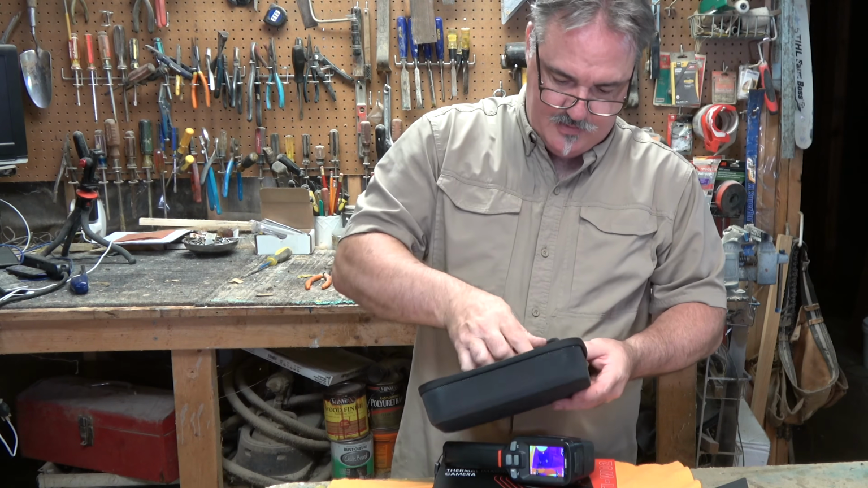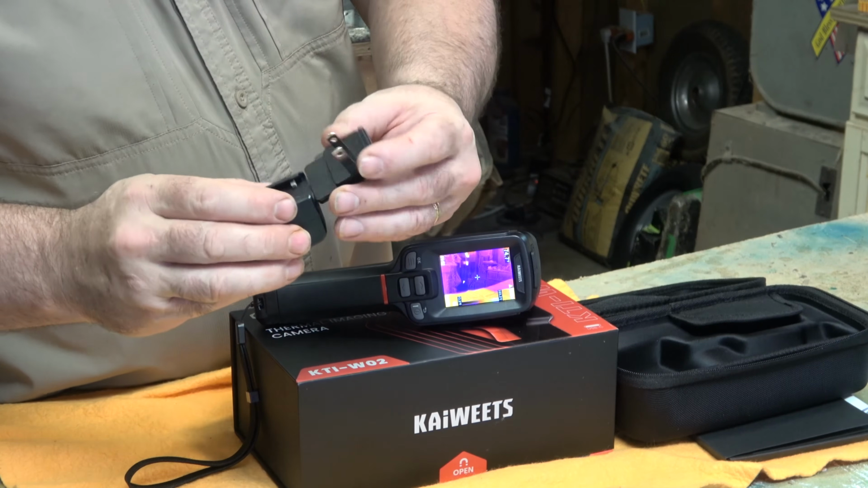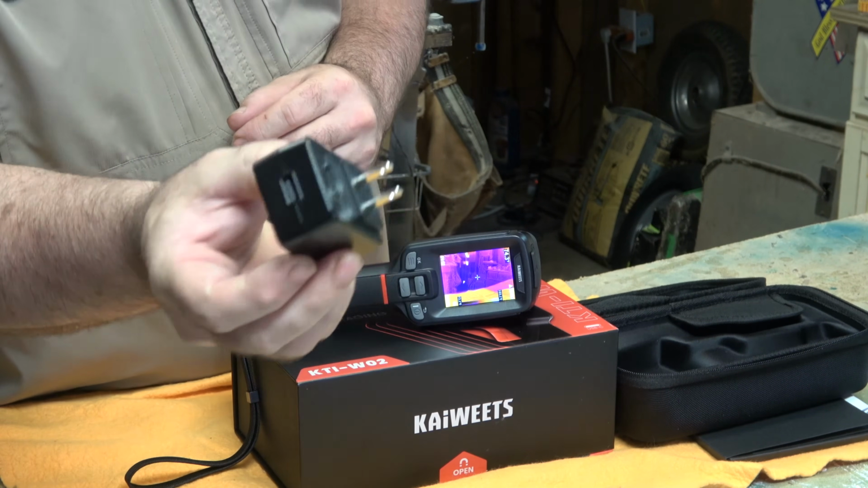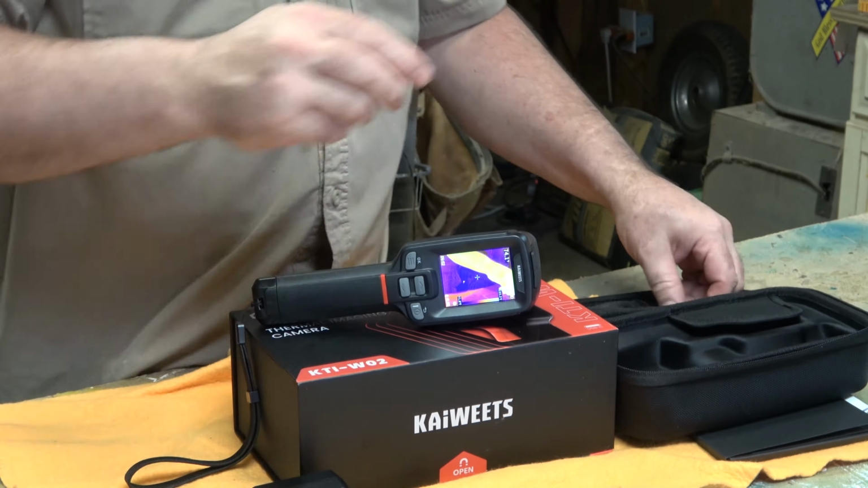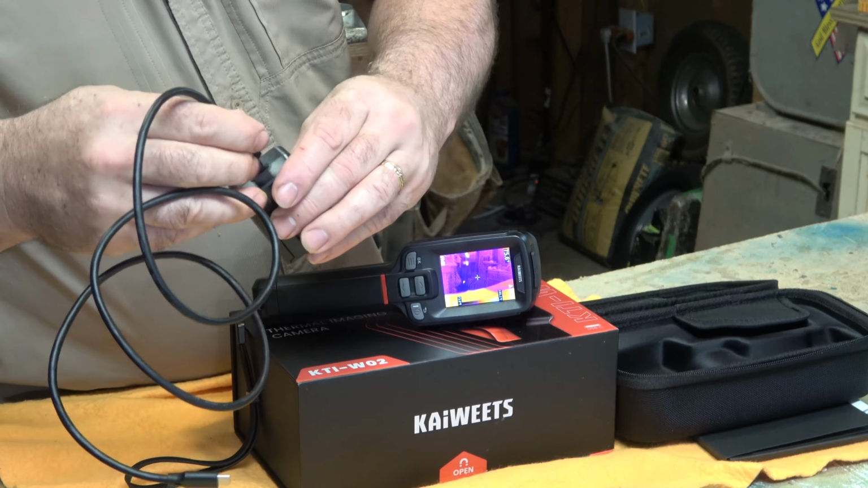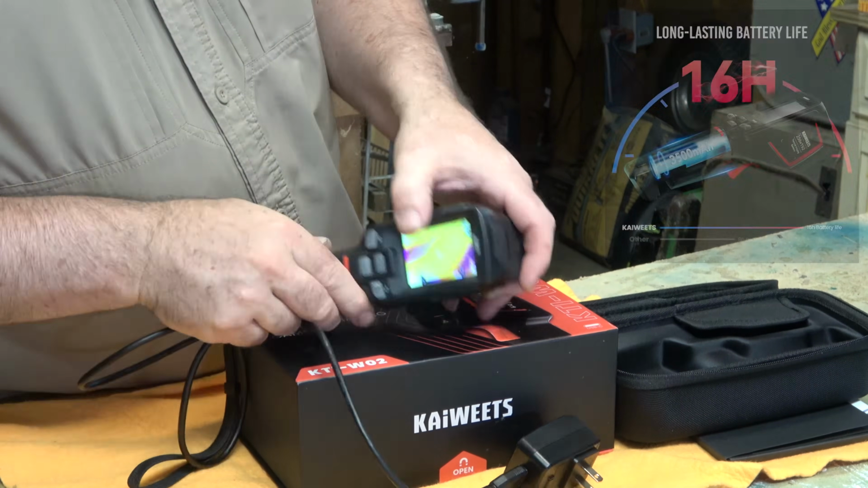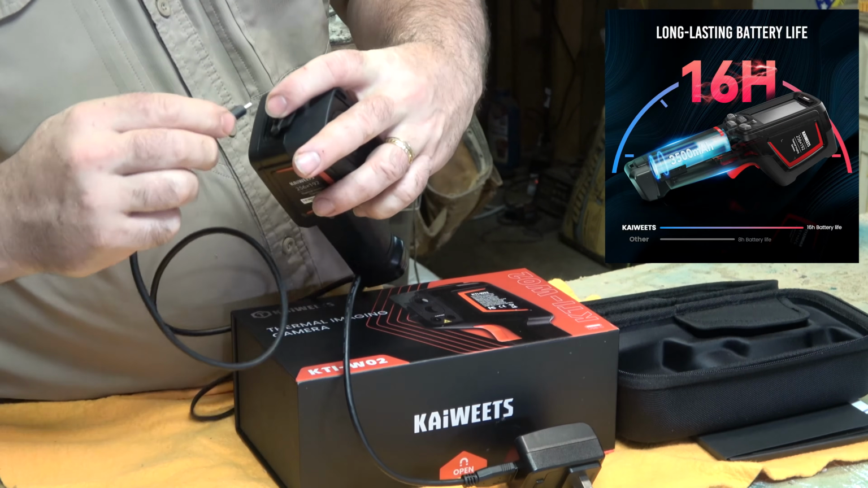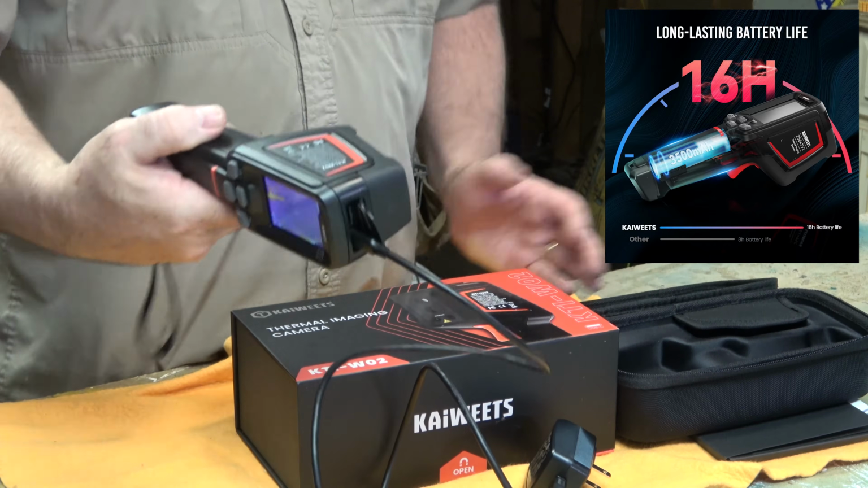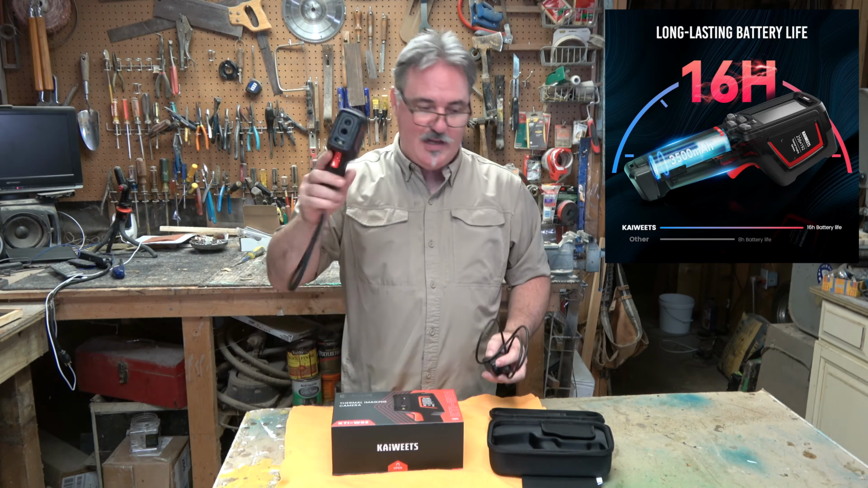This comes with a USB block. All right, plug that right into the wall. Plug your USB cable right into there. And there is your charging cable. It comes with everything you need to keep this thing going. And there you go. Charged and ready to go. I've already charged it, but there you have it. Everything you need is right here.